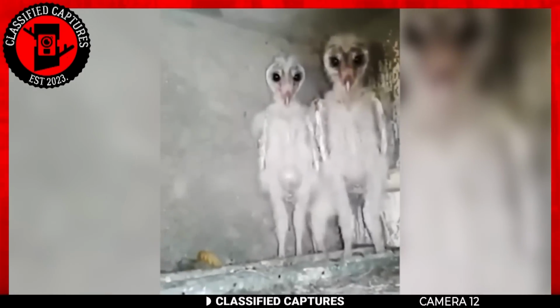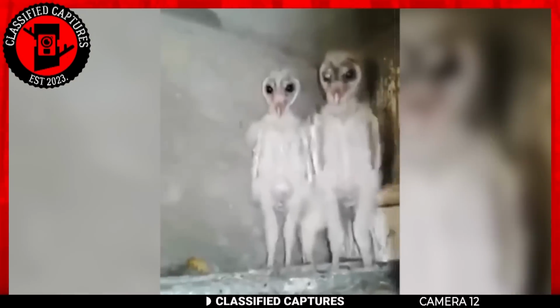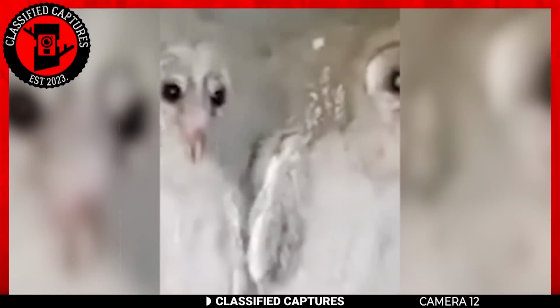These things are actually normal. Yes, my friends, they are normal. This is what baby barn owls actually look like. They're only weird because they haven't gotten their feathers yet. Who knew? The confusion about them being human-sized stems from the perspective of the capture.